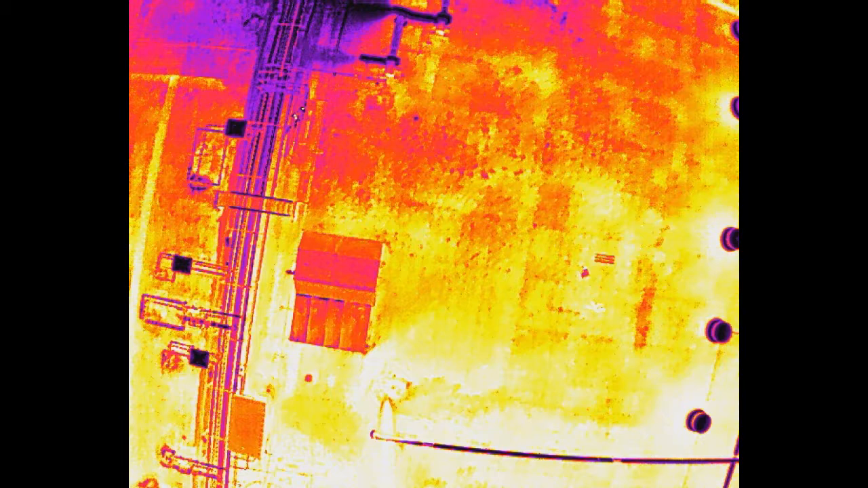And in this iron bow infrared image, that appears as a yellow or white image, as opposed to the red or purple to black, moving from black and cold to white as hot. So this roof is pretty much fried. Yeah, the roof in this image is over 70% failed.